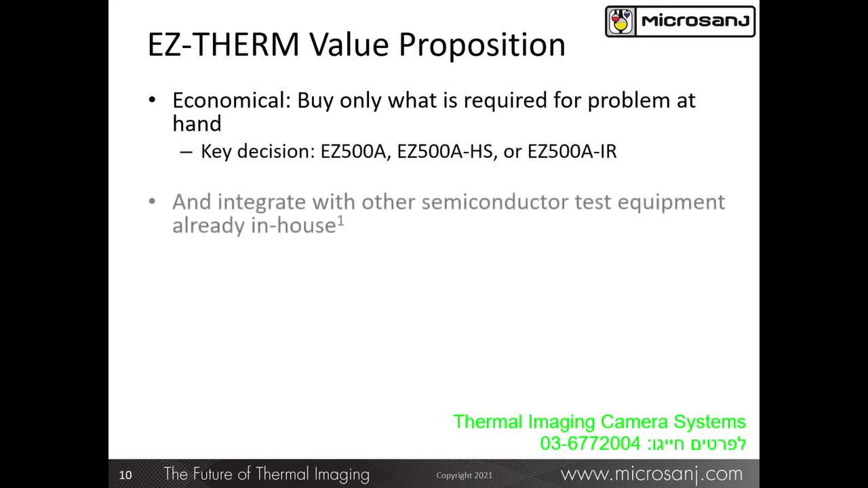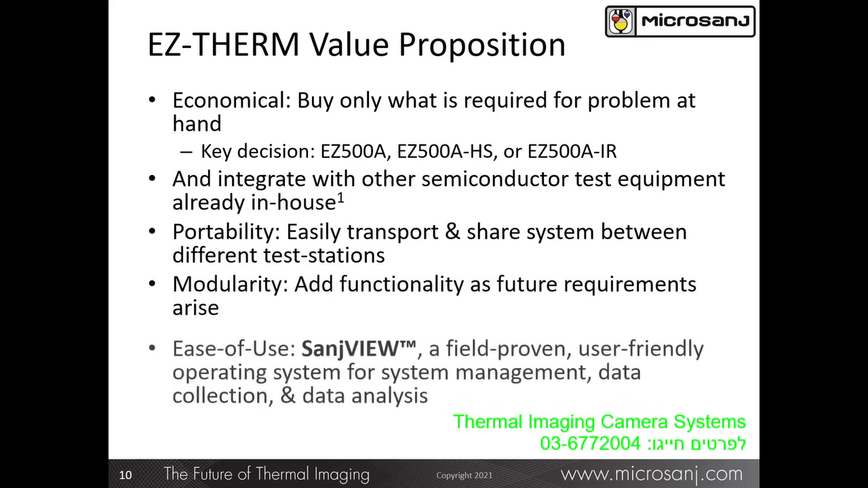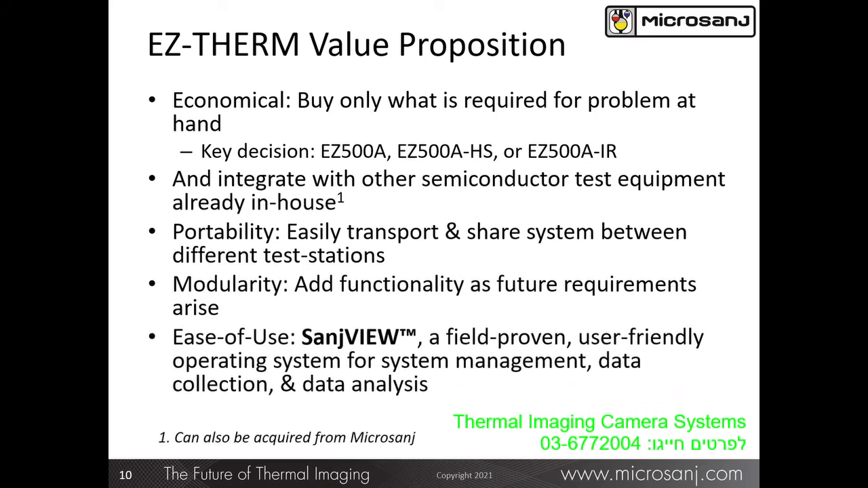To summarize, the EasyTherm modular concept means that you can acquire only the equipment that is necessary to address any immediate thermal problems you may have, with the assurance that you can add capability as other needs arise. Key decision at the outset is simply to decide which platform. HS for faster transient, that's 5 microseconds versus 50 microseconds, or IR only if there are no expectations that thermoreflectance capability will be required in the future.